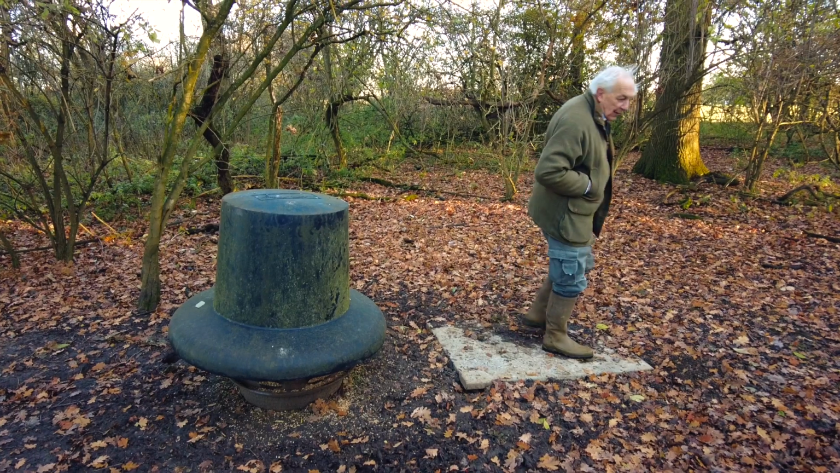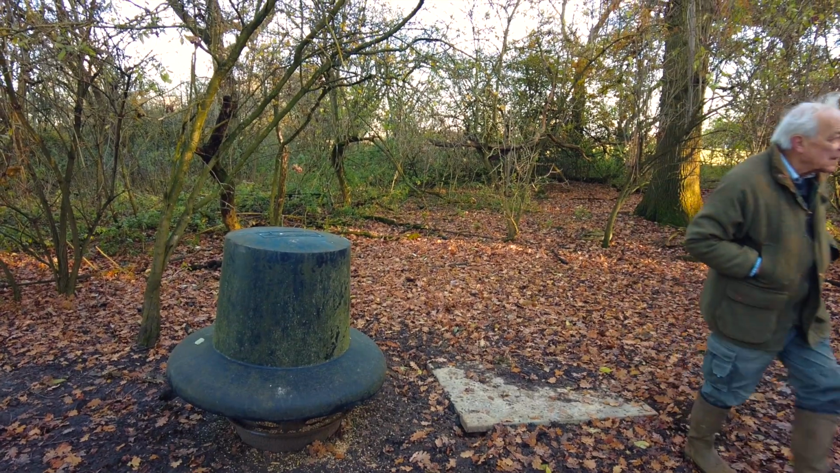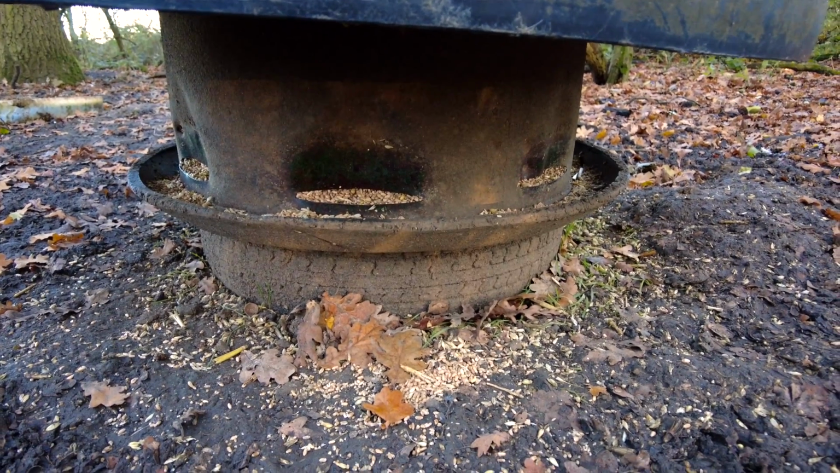So we're out here in daylight and we're going to go in and have a look round a feeder where the gamekeeper said he didn't shoot some rats last night, has left them for us for tonight. So we're going to find out where they're going to be hiding. So we have a rough idea where to park up because it's a bit parky tonight and we're going to be sitting in the motor in the warm and toasty.